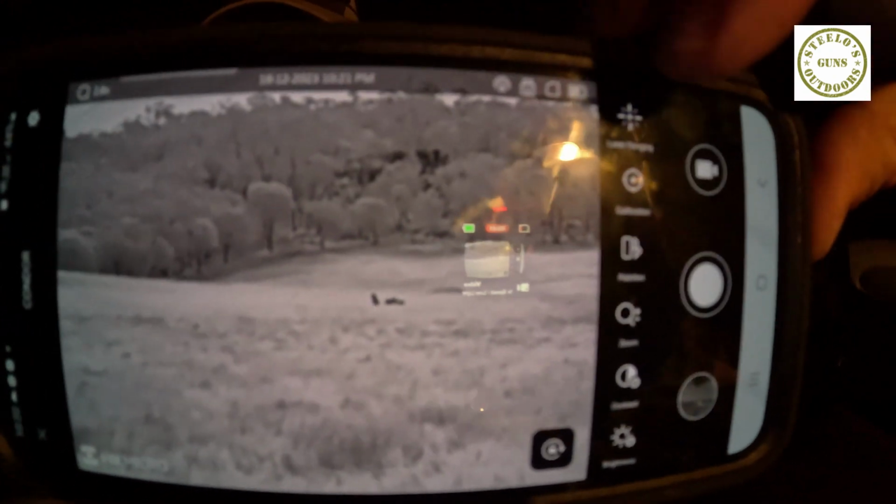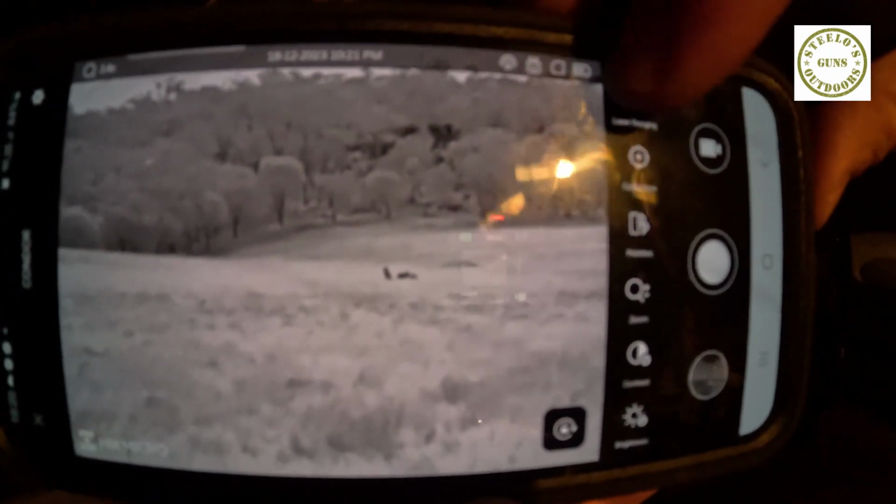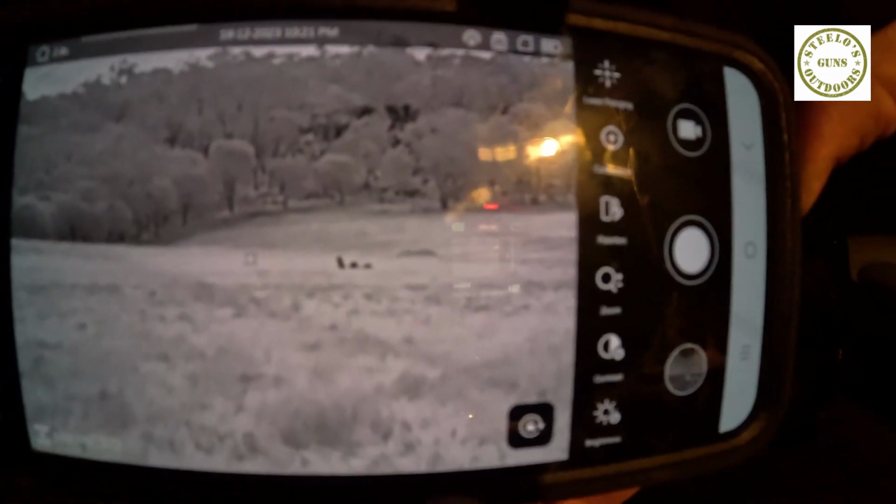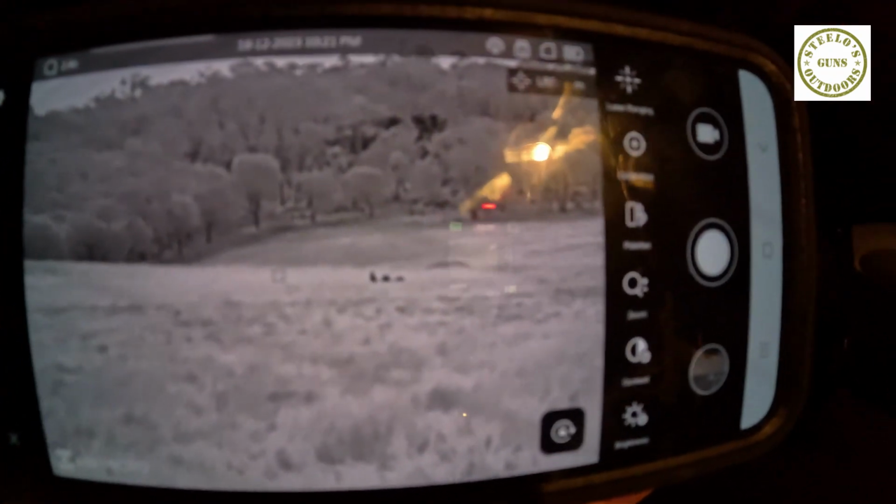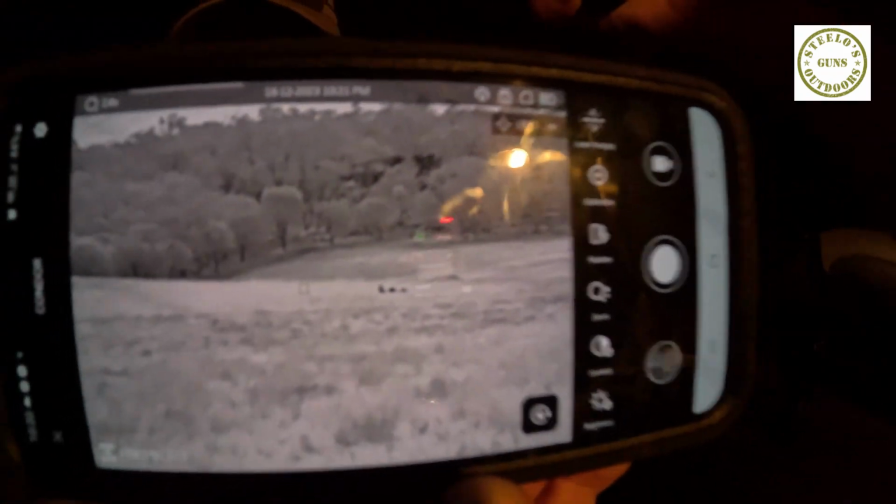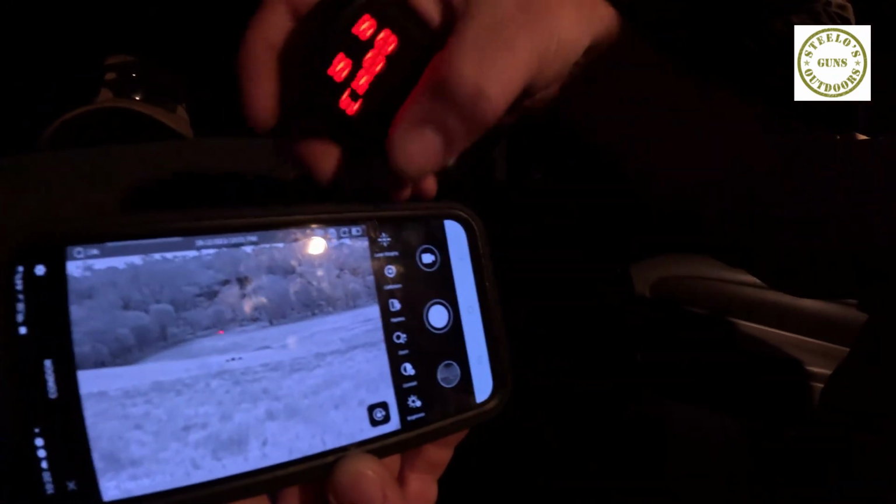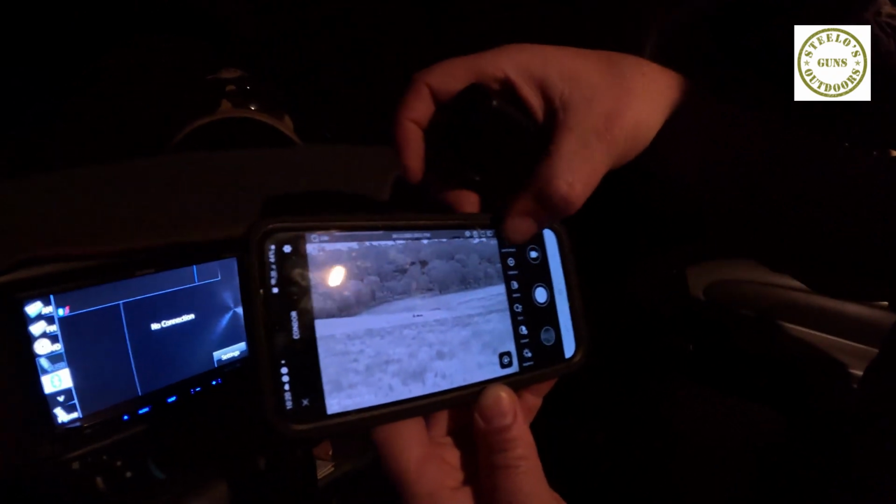Now the cool thing about this Condor is that on the app device on your phone or your tablet, this bad boy's got a laser rangefinder as well. So 177 just to the bank there, just to the left of them, gives you a range. So if you're wanting to target ID them, if you wanted to help the boys in the back there, if that was a fox and we're out to shoot them, you could get the range.